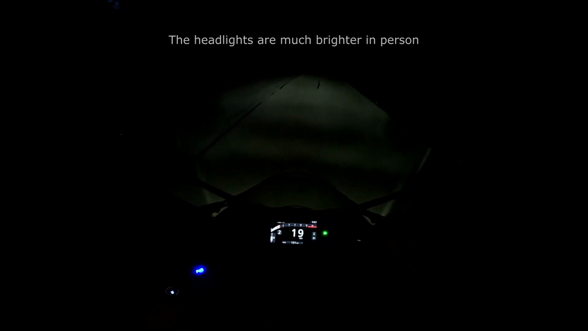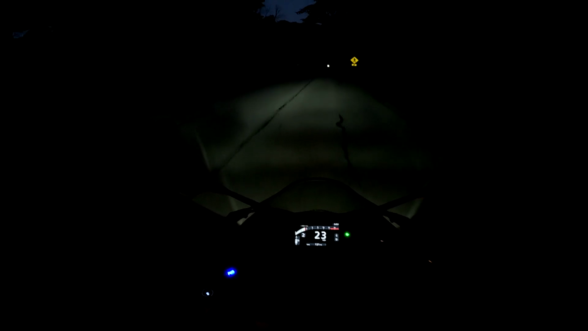Obviously it's a motorcycle, so it's not going to be the same as a car. If you're buying a motorcycle for the first time and you've never ridden at night, don't expect it to be like a car's headlights. Obviously it's much smaller of a frame, so the headlights aren't spread out as far. When you get headlights that are spread out further, you'll have that clearer view of what's directly in front of you, because as you can imagine with the motorcycle it's very narrow, and the headlights are more of a V shape than what you would notice in a car.